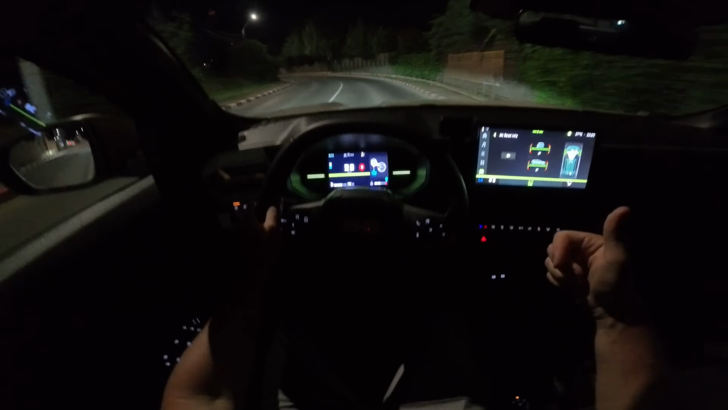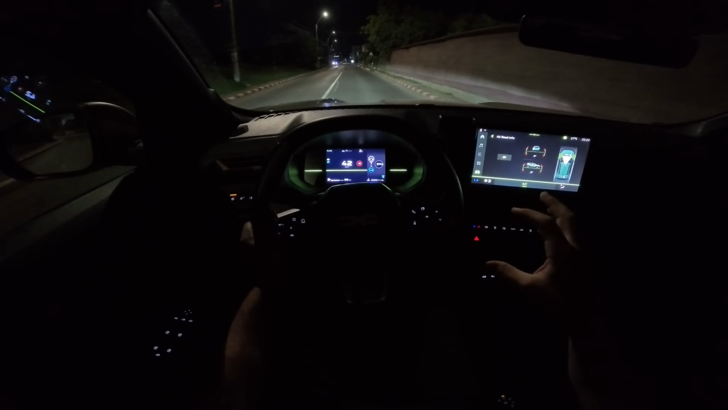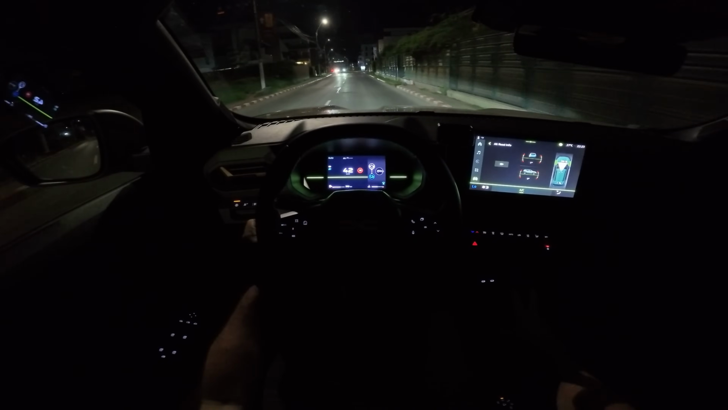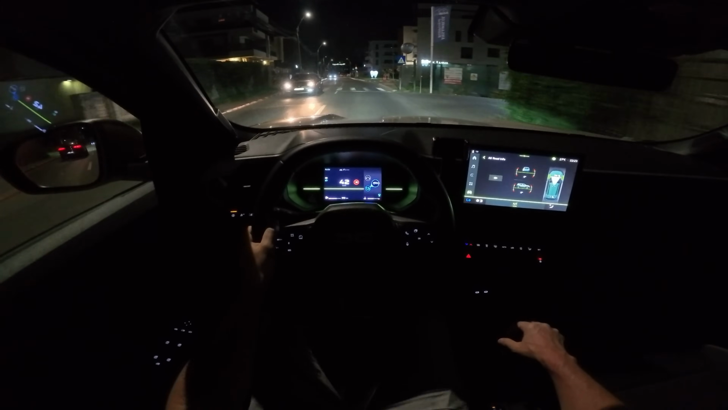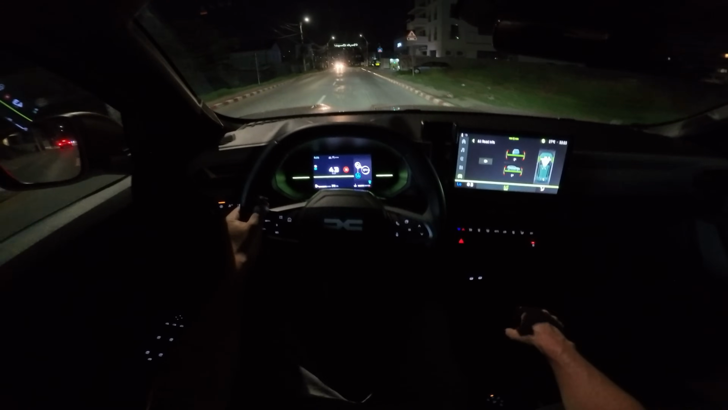They improved the sound insulation, they improved the ride quality because the suspension and dampers are much stiffer right now, and the anti-roll bars are stiffer, so it has better handling and stability when you take curves. And I definitely noticed that when I drove it last time, and also I noticed it on the full hybrid system.